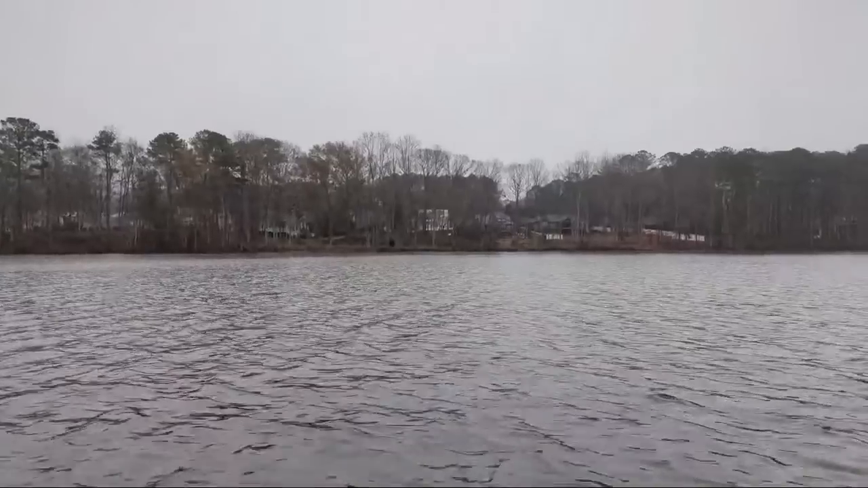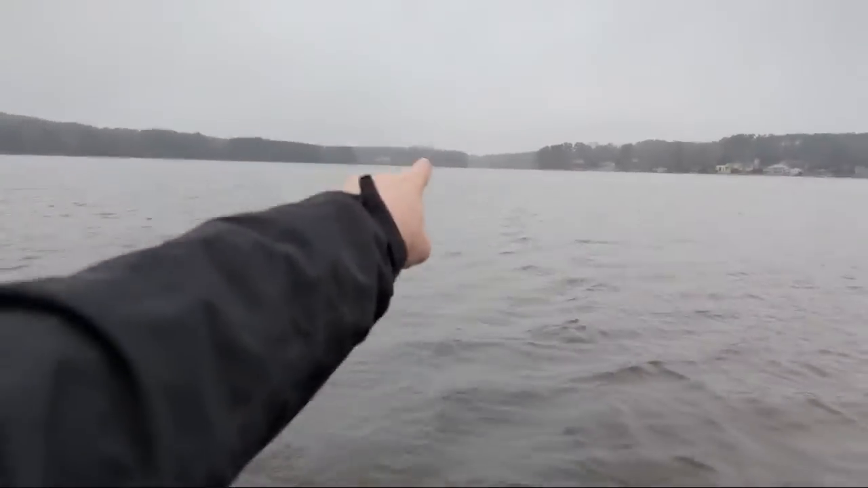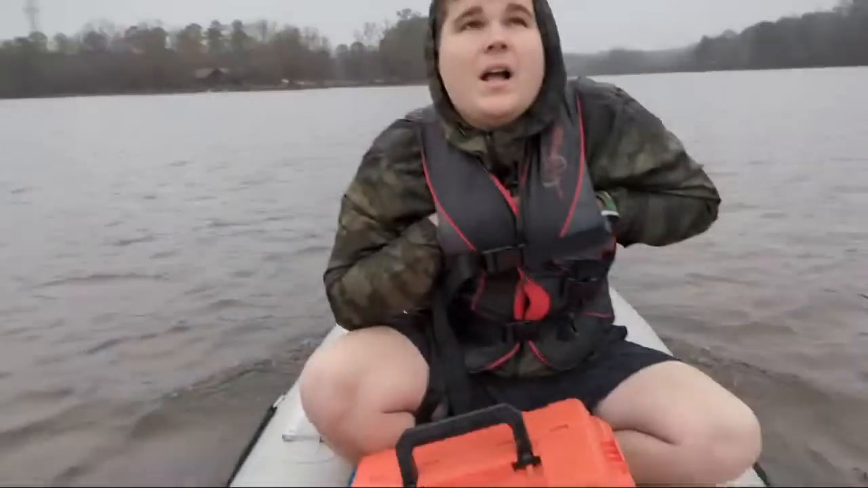Yeah, there's just a lot of homes and residential areas over in this section. Over there, though, there's a lot of roads that feed in and go into the water. So there's the potential there for sure.